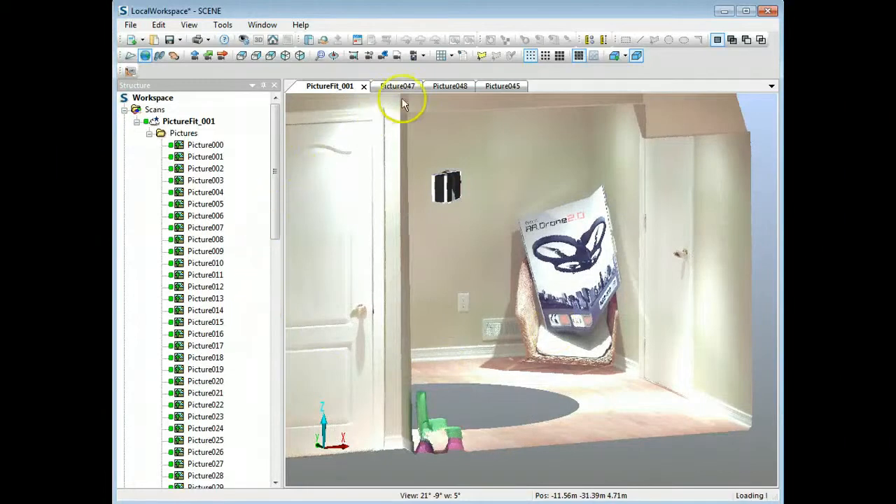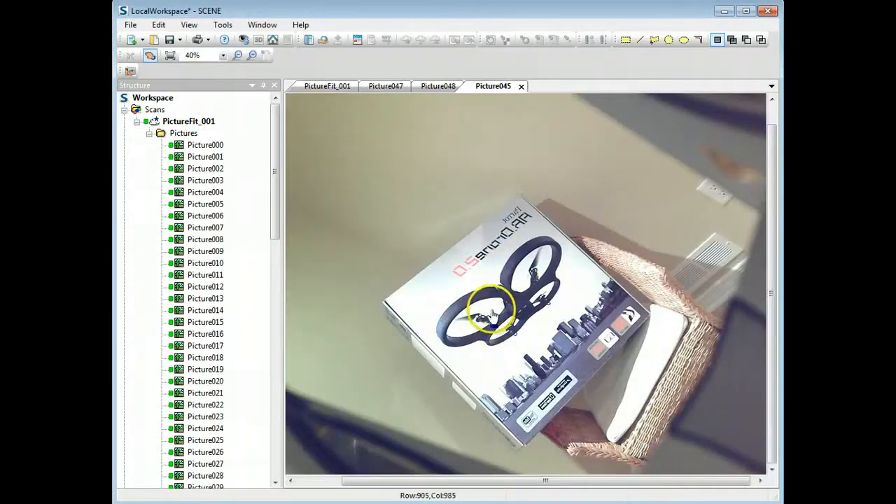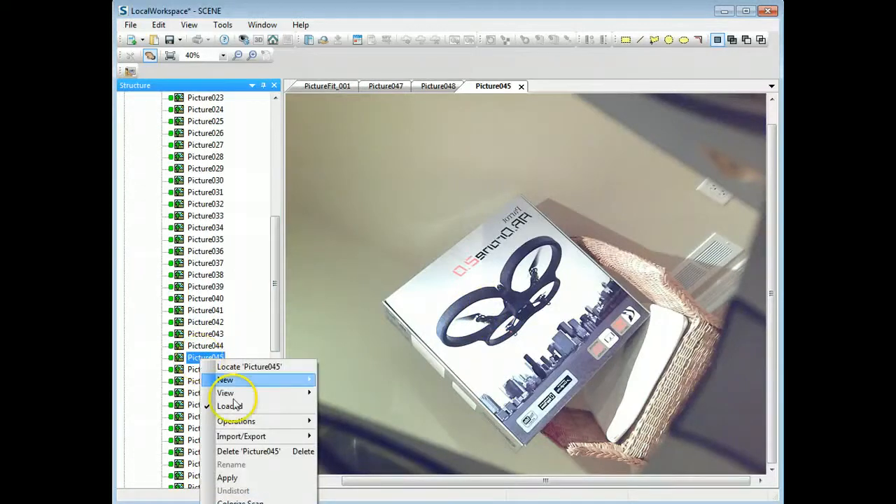So what you can do, you can go to the particular photograph that's bugging you or causing a problem, and if you right click, go to Import Export and Export Picture, save it as a JPEG, bring it into Photoshop, use the clone stamp tool, erase it, recolor it, whatever it is that you need to do, and then resave it again as a JPEG image, and then come back into Scene, on Import Export, just choose Exchange Picture, and then it will bring in the new photo.